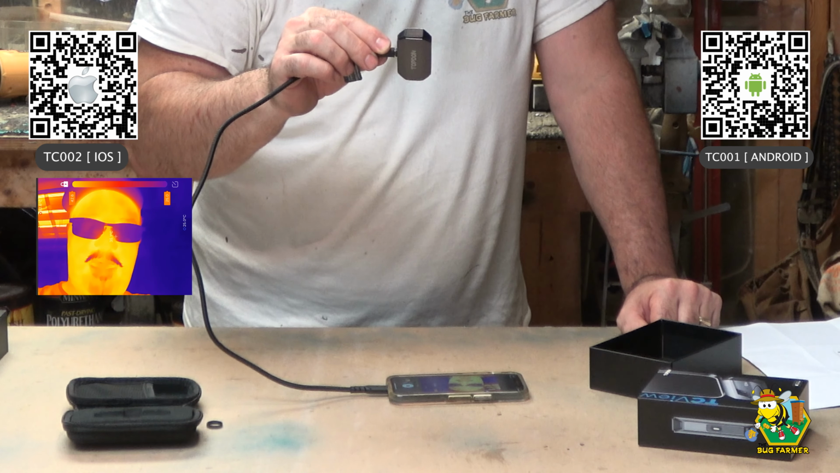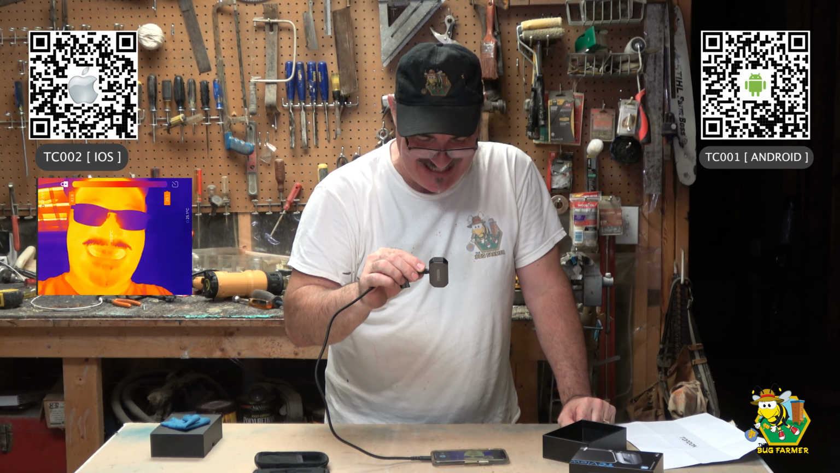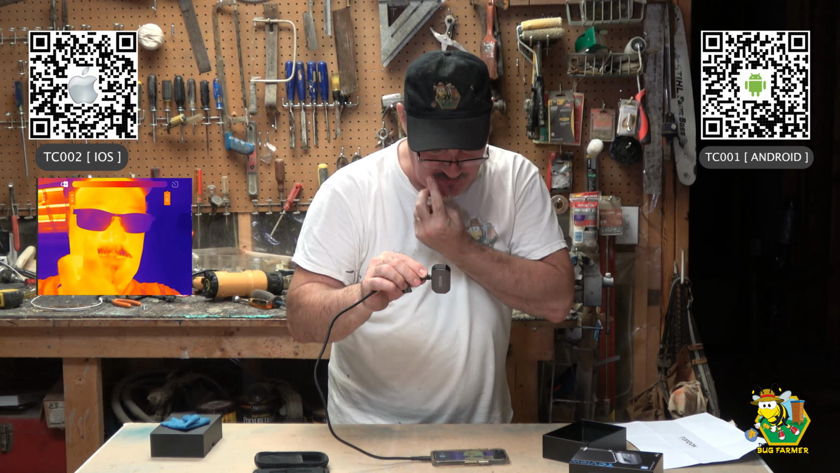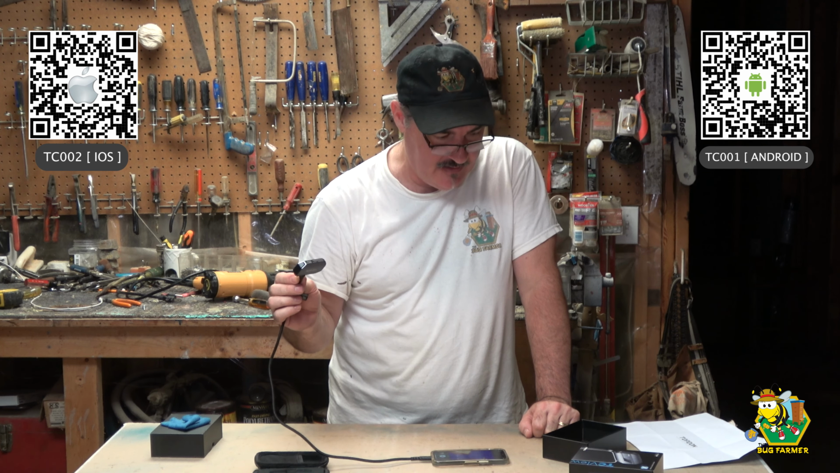Holy moly, this thing is fantastic. How does that look? Is that freaky looking? My teeth are even hot. Okay. Look at that stash. Goodness. All right, so I like this thing. I'm going to talk to the real camera now. I like this thing.